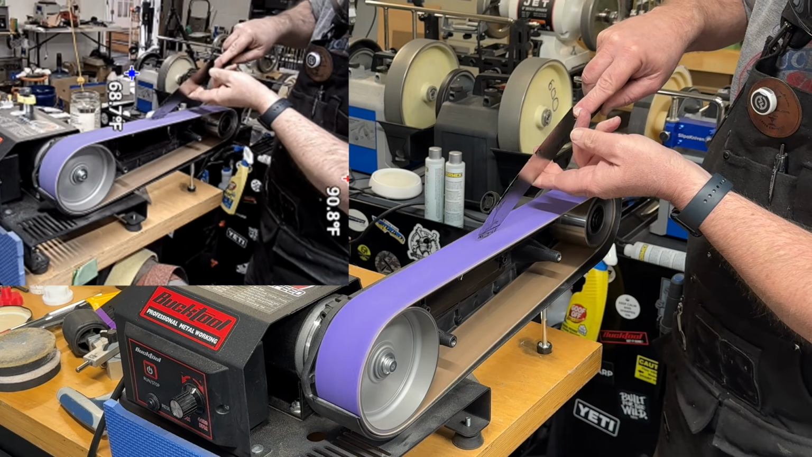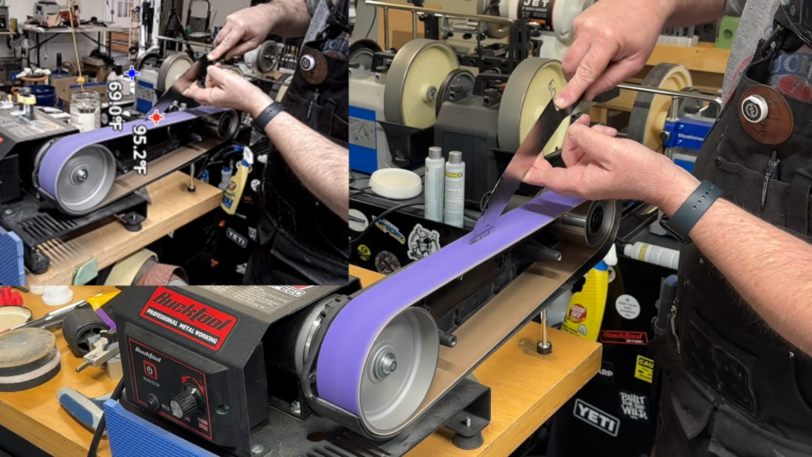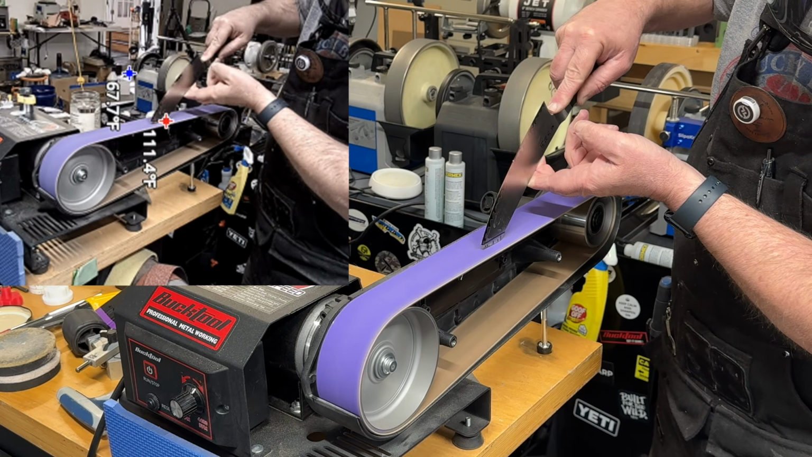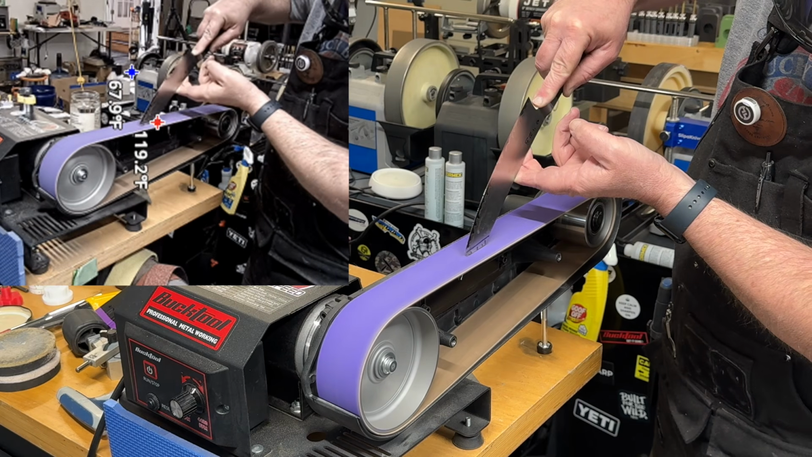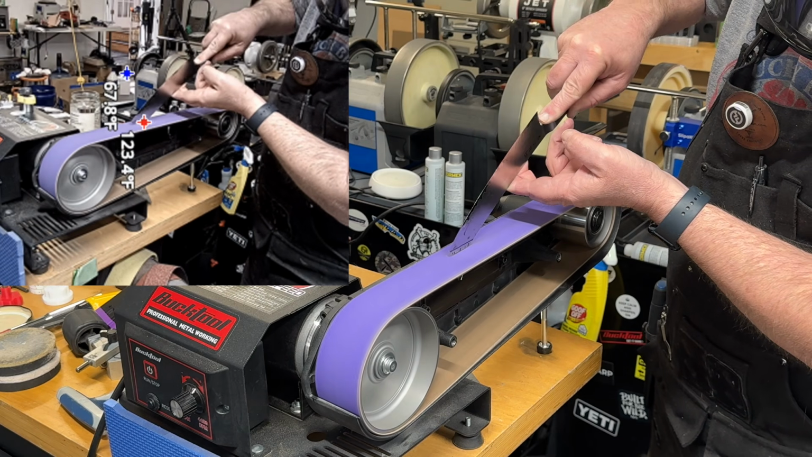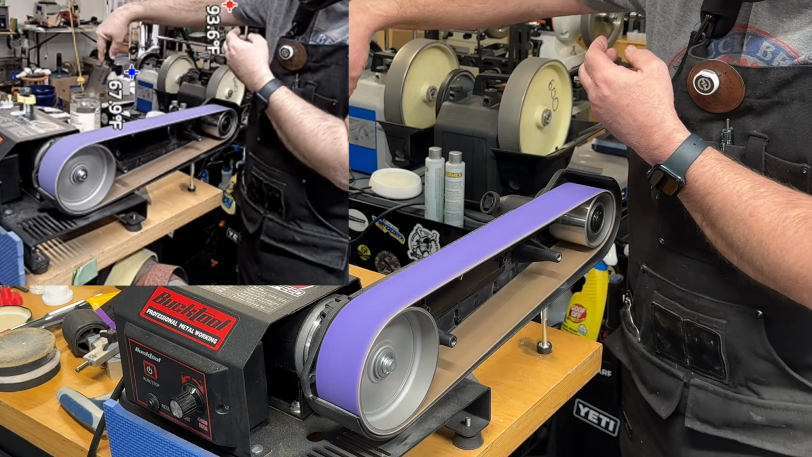And I'm just occasionally dunking the knife to cool it down, but we were not anywhere in any kind of zone to be concerned about with hurting the temper on this. But you can keep your eye on that thermal if you want to watch up there. It's kind of pretty cool to see how that is.